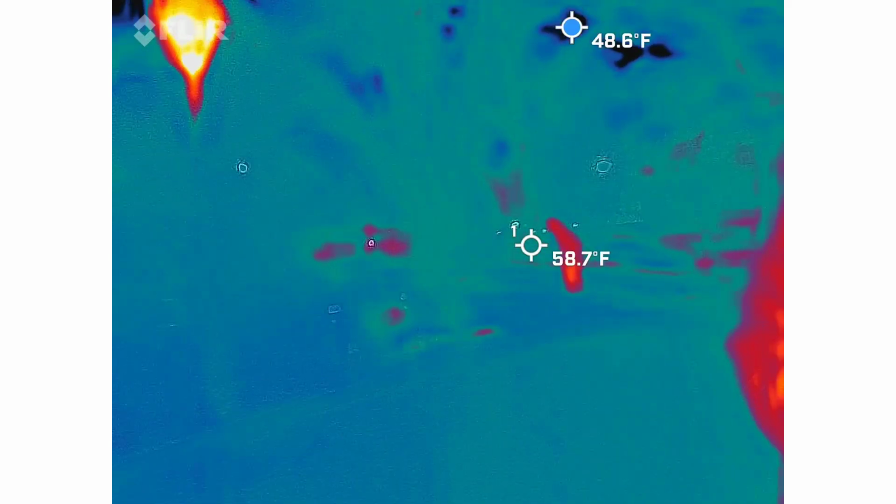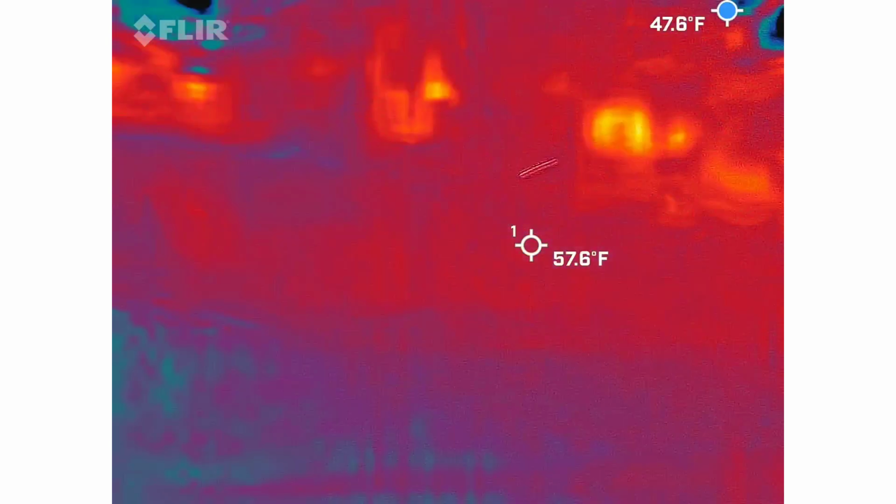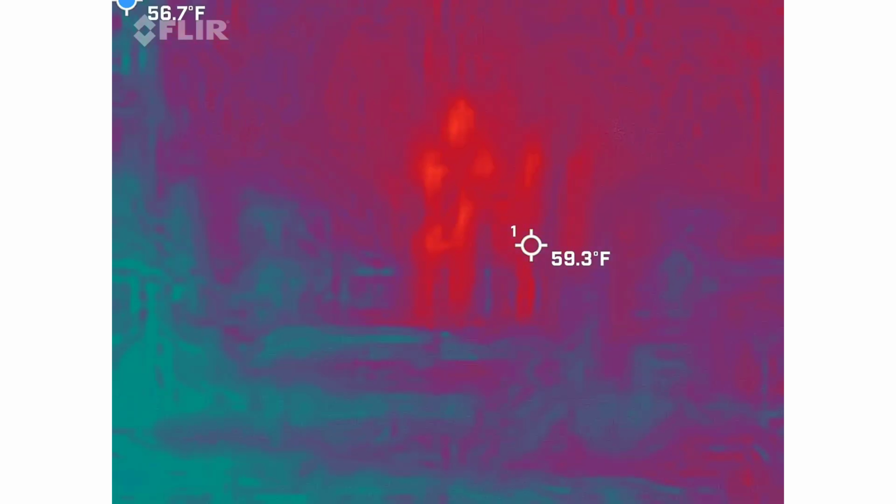What is that right there? Is that just a front line? Let's see. Beauregard. What does it say in there? I don't know. Let's see. City.